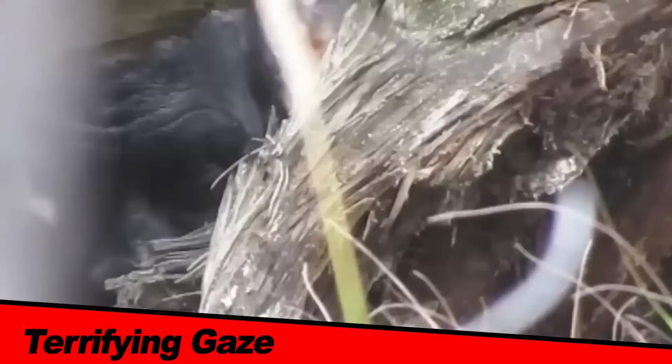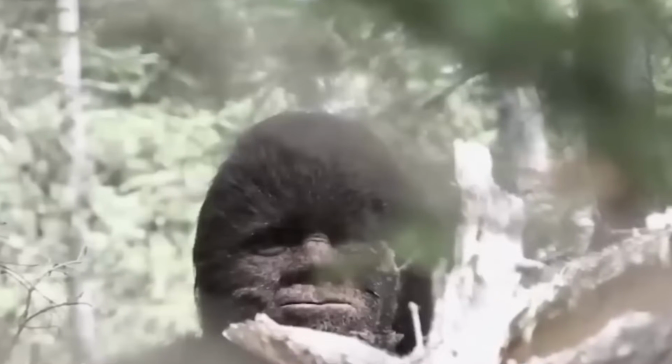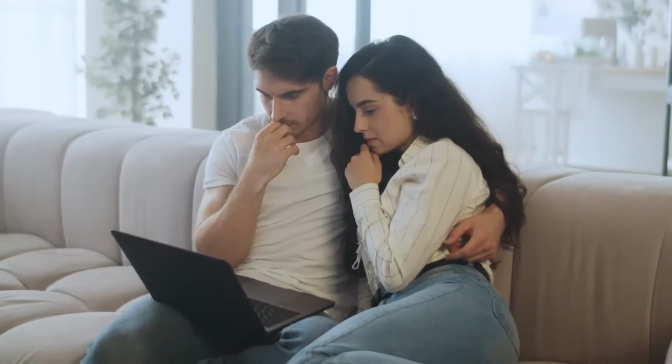Terrifying gaze. A shocking image emerged on the internet, captivating everyone with terror-stricken curiosity. The horrifying creature in the picture stared directly into the camera, leaving a trail of panic among netizens. With numerous Bigfoot sightings, it seemed plausible that the mythical creature lurks in the woods. The chilling gaze of this enormous black figure gives the impression that it was staring right at the viewer. Excitement surged among Bigfoot fans. While skeptics still sought answers about the origin of this haunting brute, the eyes of the creature continued to haunt the minds of those who saw it.